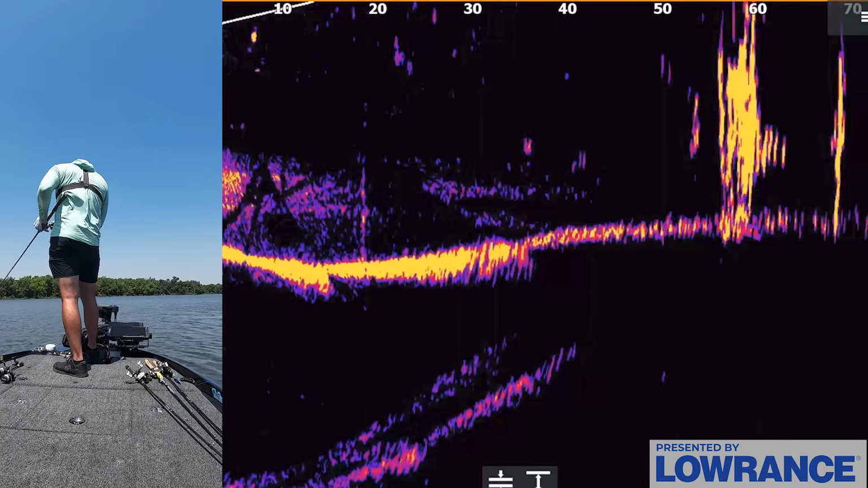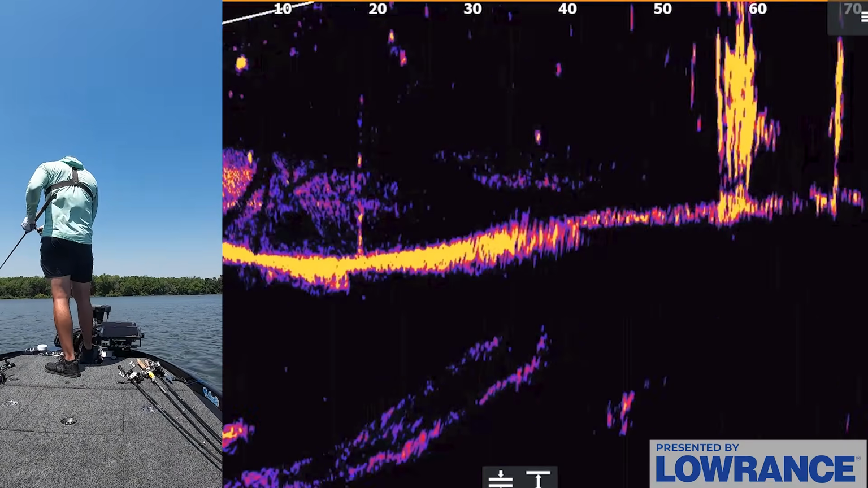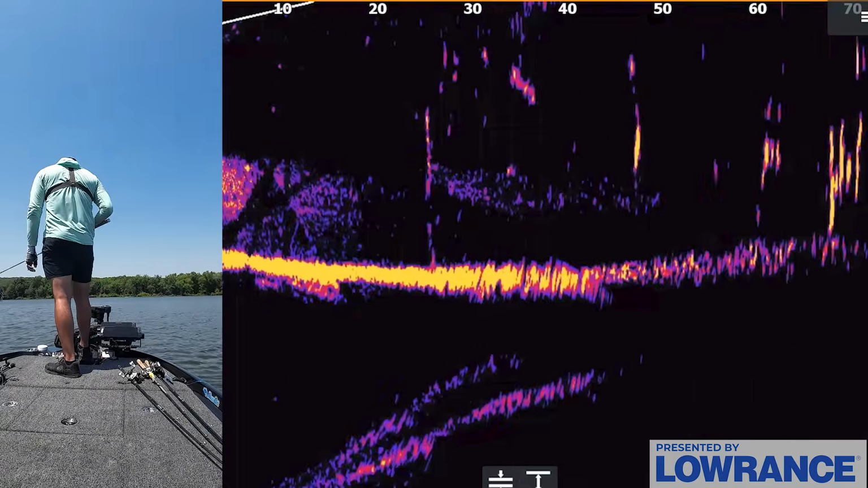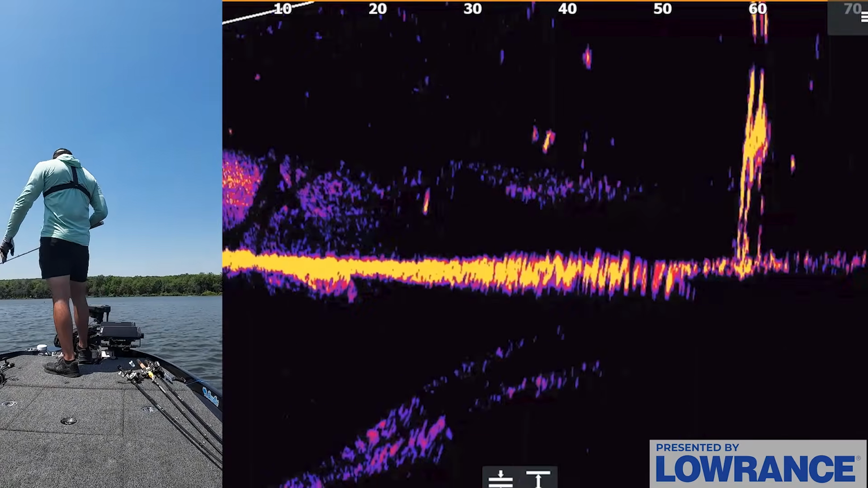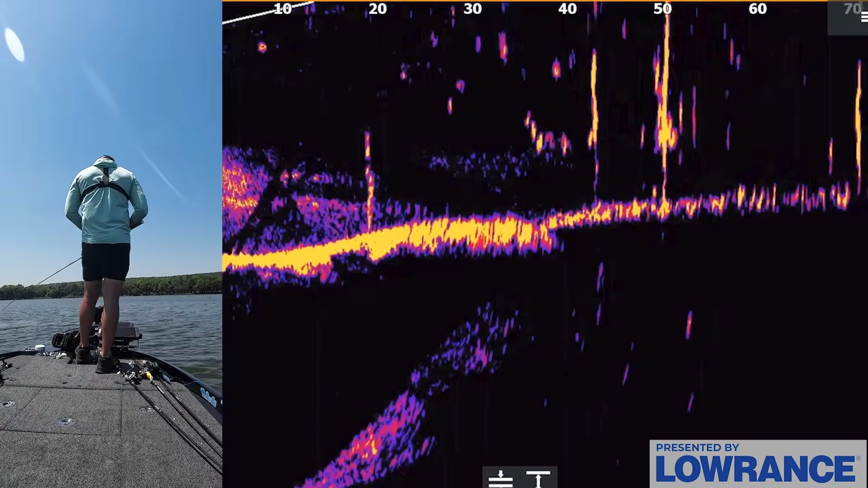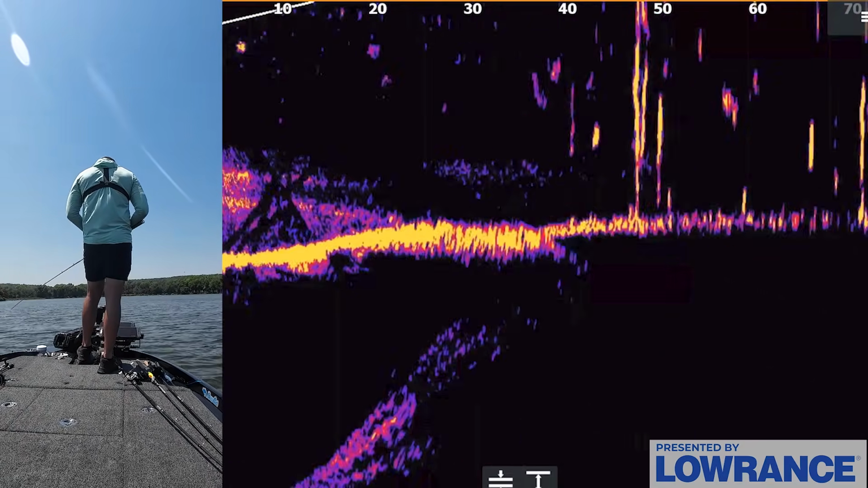But that was a good fish right there. You saw that whole retrieve. That was a good showcase of it. That fish is literally right under the boat. I can't see him because it's so dirty here. There's fish on this flat though. They're up here on this flat. That was a good one. And you're going to get a lot of fish to follow it like that.